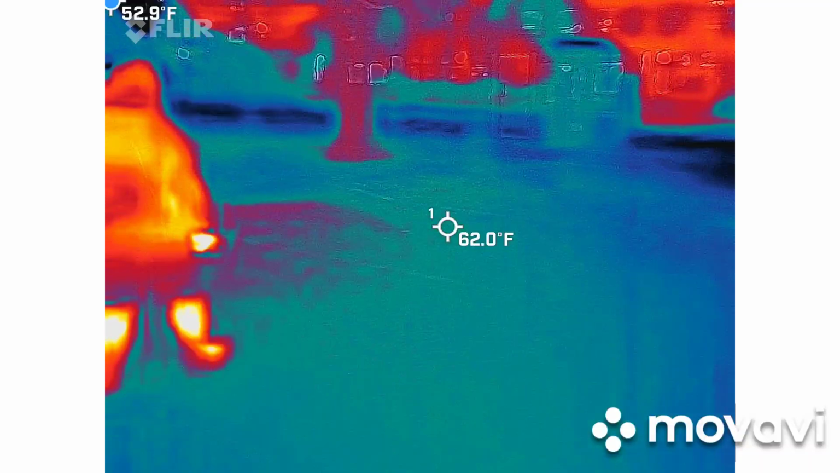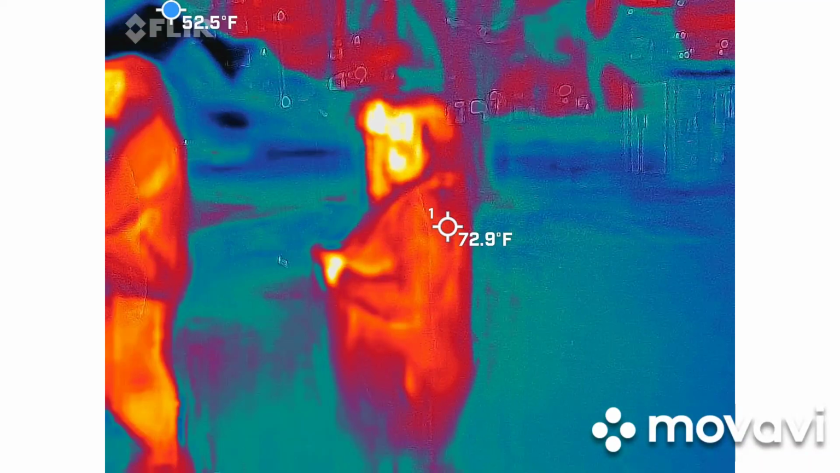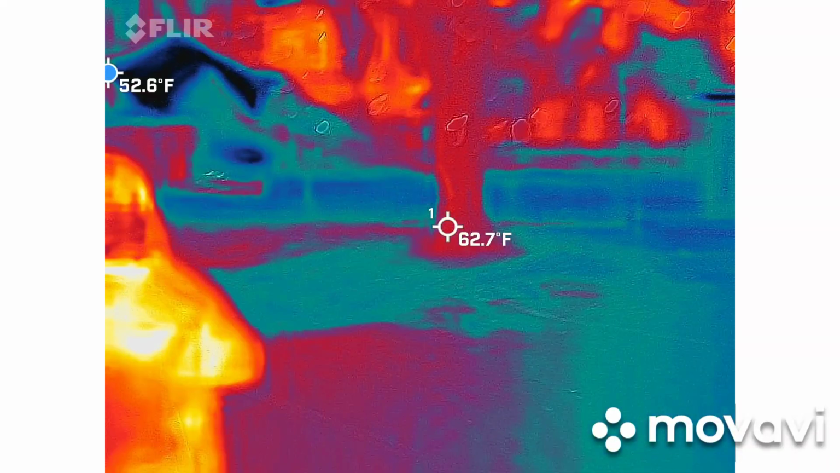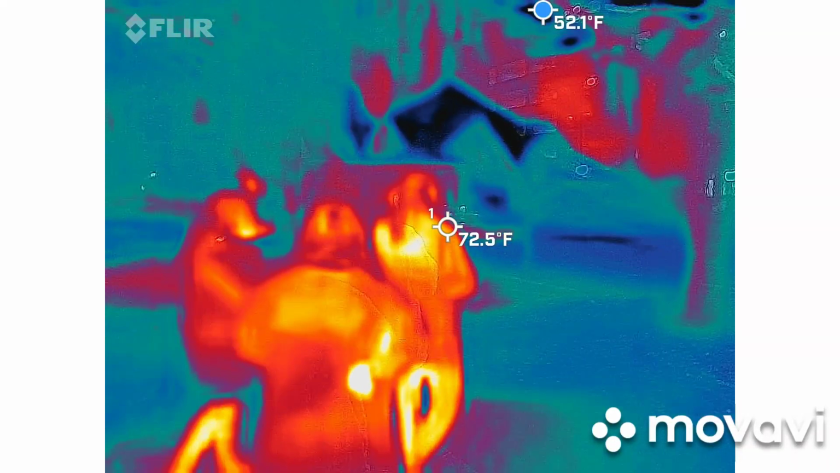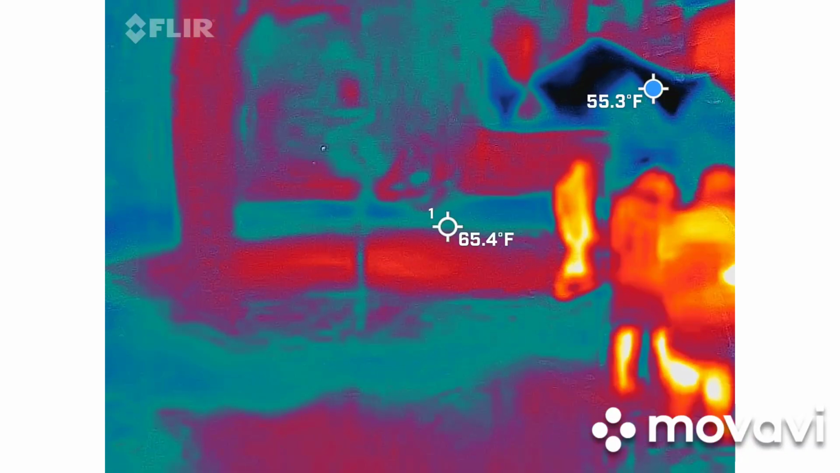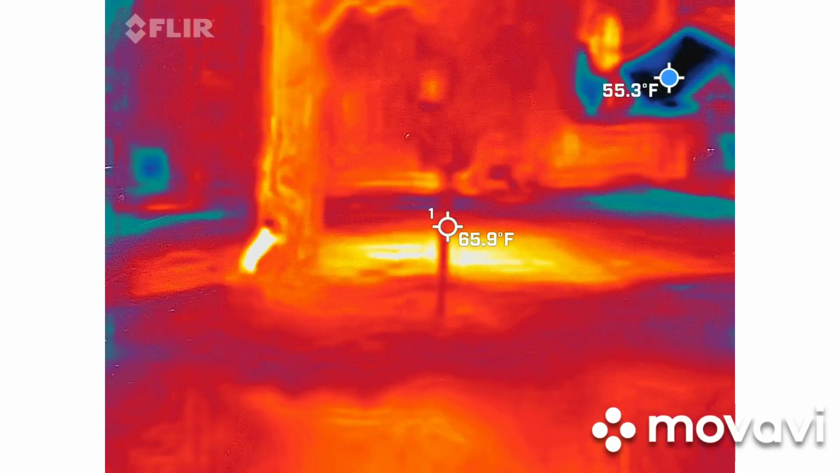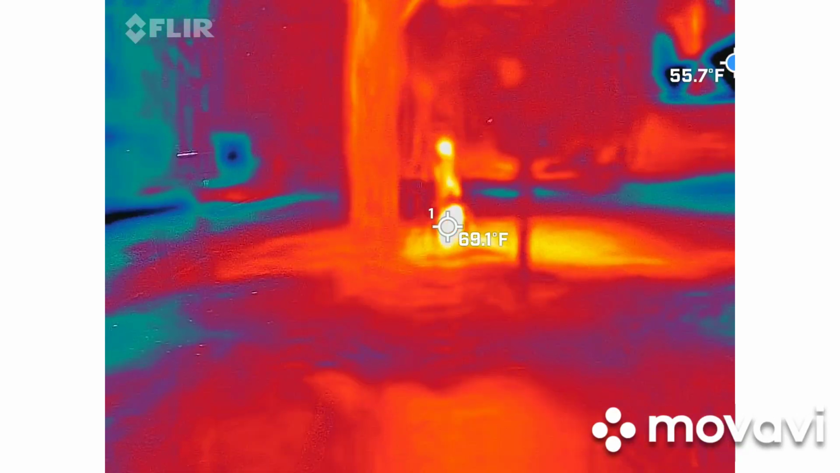You froze again. Froze again? Yeah. Especially that thermal. I've seen that thermal get weird in other places, like it puts a little weird film over them in the camera.